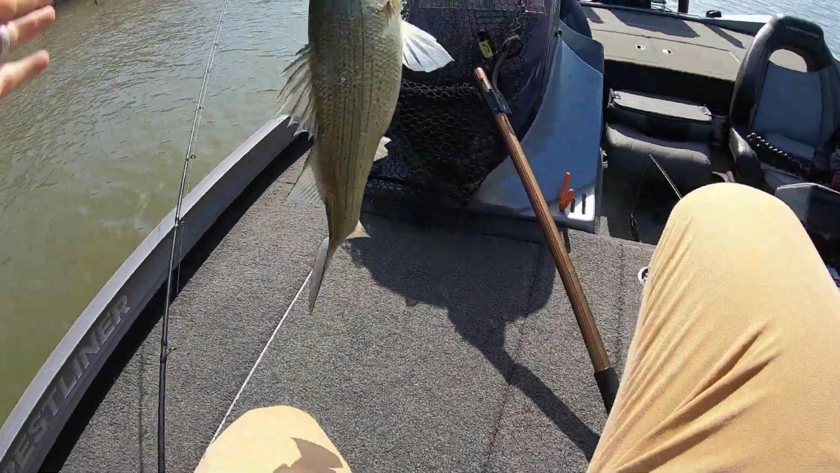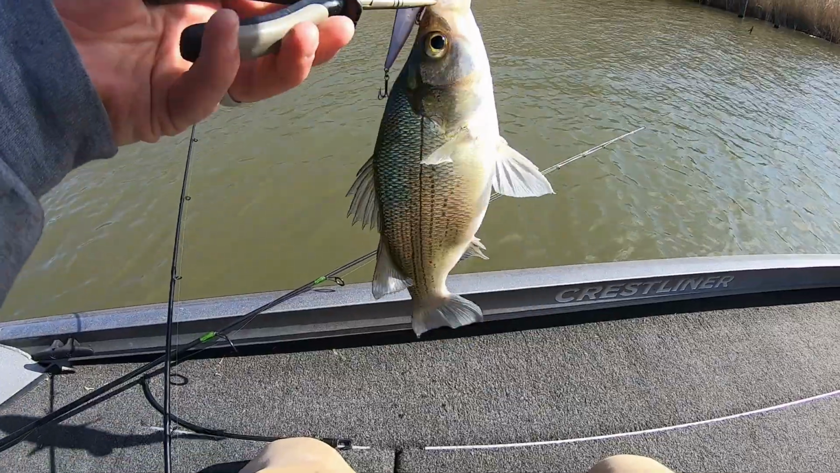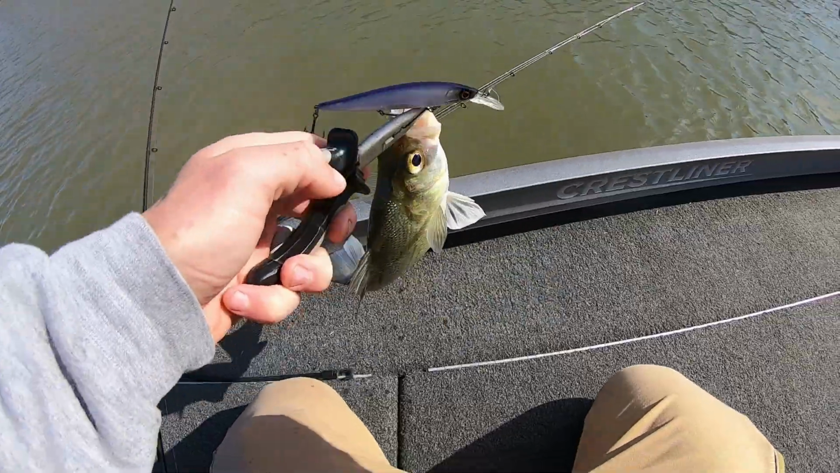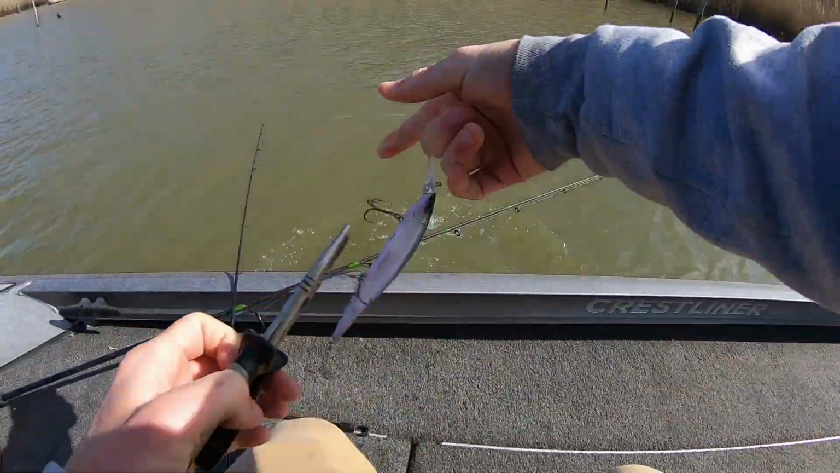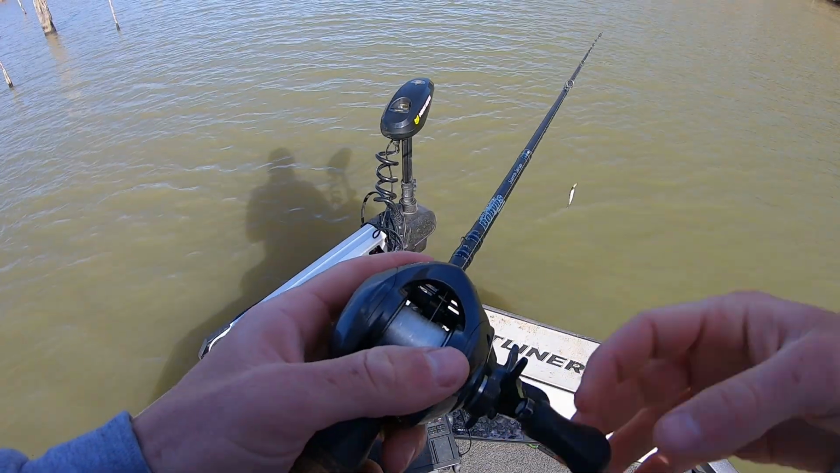It's crazy. You wouldn't believe where these things go in the spring. I mean, we're way back in this creek and the channel's like 6, 7 foot deep, and there's still sand bass back in here. See you, buddy. We're gonna find one eventually.